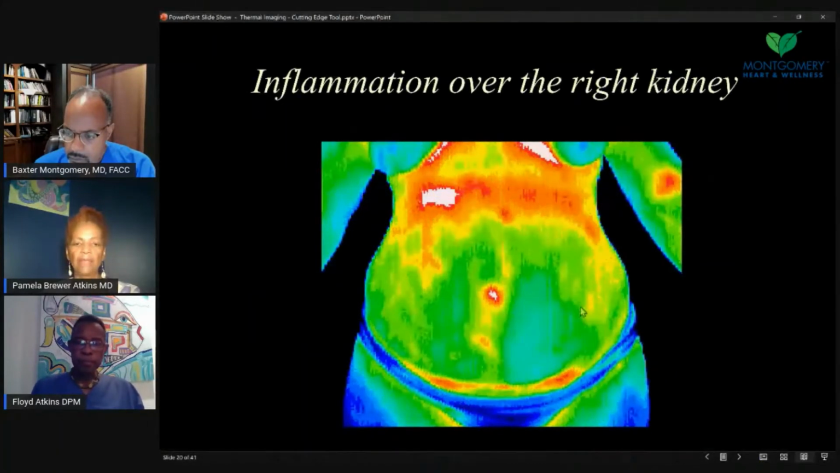And going to the abdominal area, we can find some things in the abdomen that can give us some clues. This is the umbilicus or the belly button. We expect to be warmth there where there's skin kind of coming in close contact with skin. But here there's some inflammation of the upper colon, the ascending colon on the right going up to the hepatic flexure. There was some warmth here, but this patient actually had back pain, and when they did the